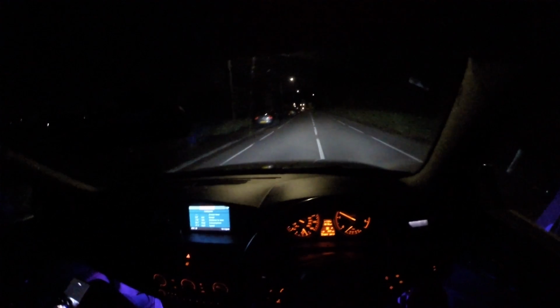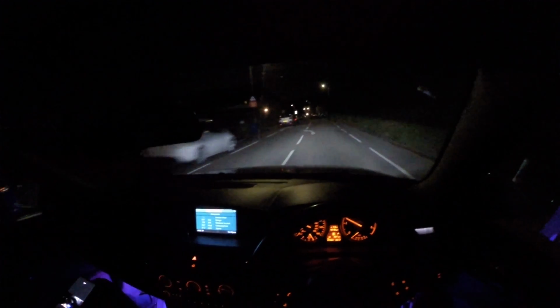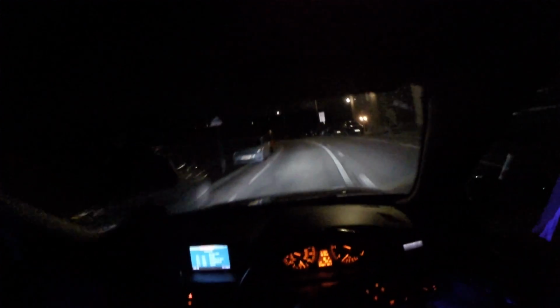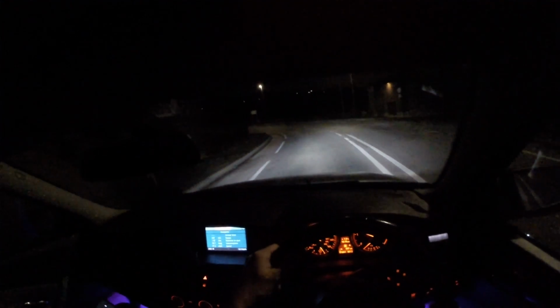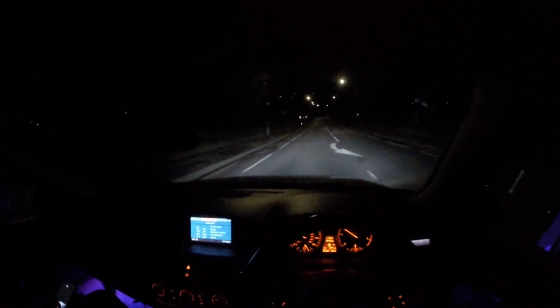Barely any noise in the car. It's crazy, isn't it? Just cruising along. That's the one benefit of this car. It's a ninja. Bloody hell. You want to stop braking down here, especially if you're in the fat car like this. There you go. Wow. Speed back up.